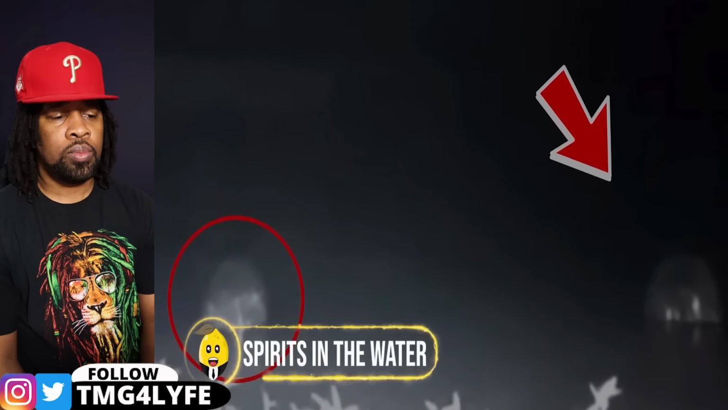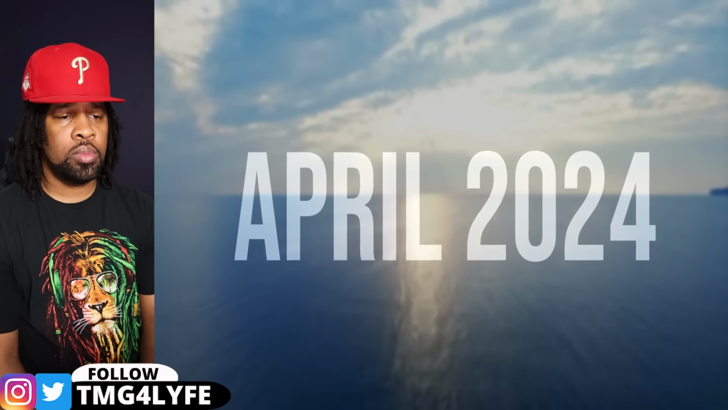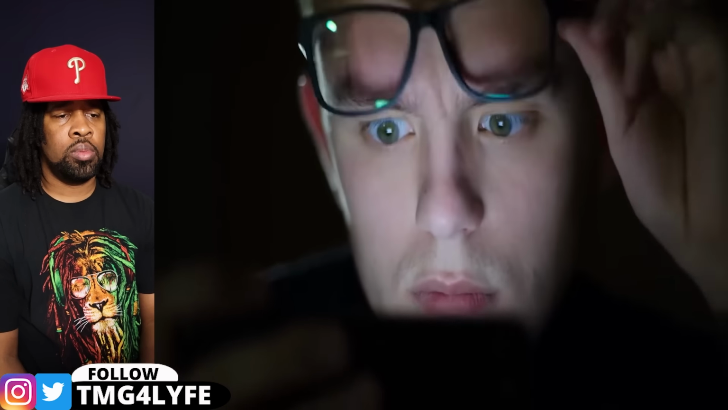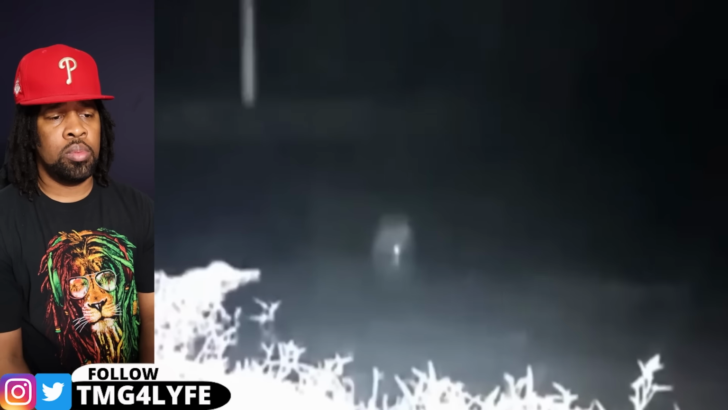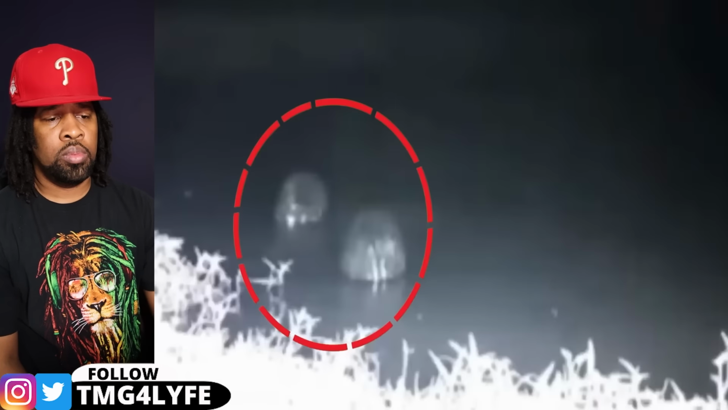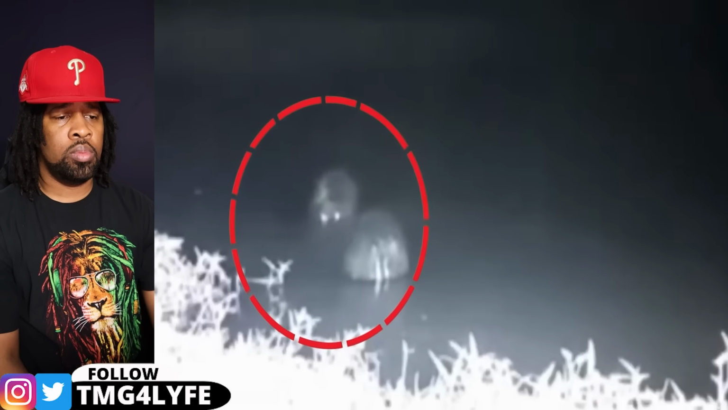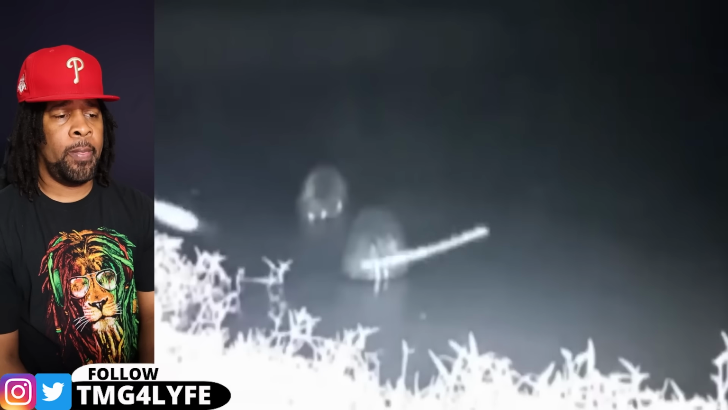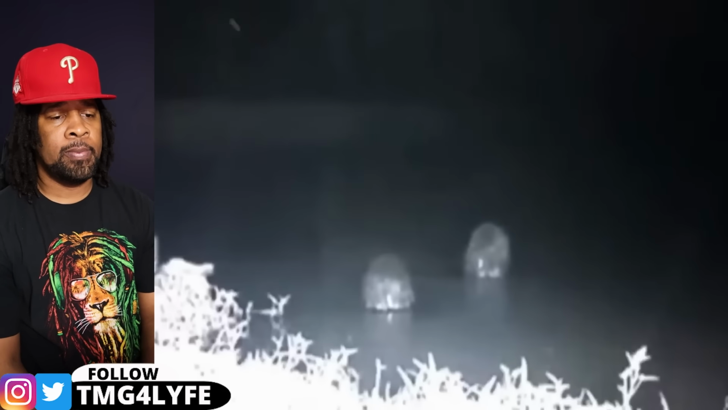Spirits in the water. In April 2024, a horrifying trail cam video surfaced on the internet that left everyone shaken. Set up to face the river, some creepy creatures emerged from beneath the water. Their eyes were reflecting in the darkness, with messy hair and pale skin, and these beings swam ominously, which sparked speculations. Were those paranormal manifestations, or something far more sinister?